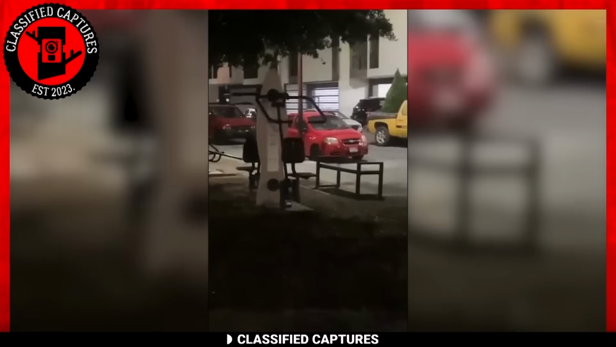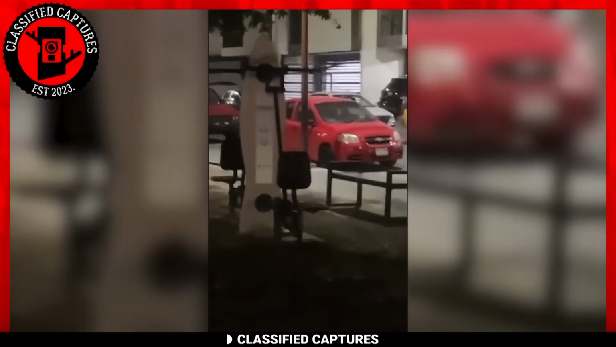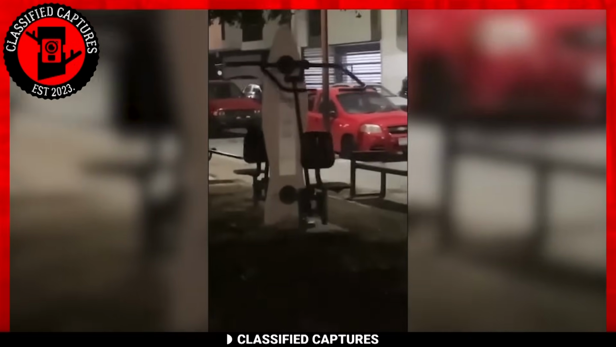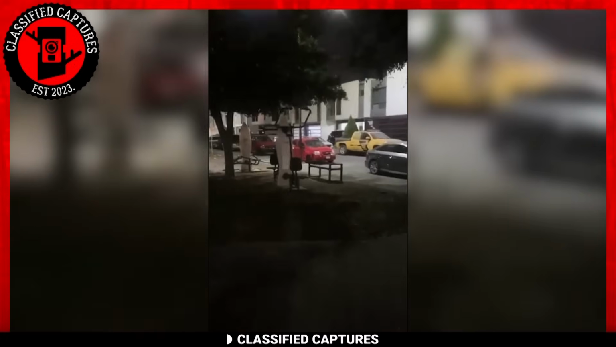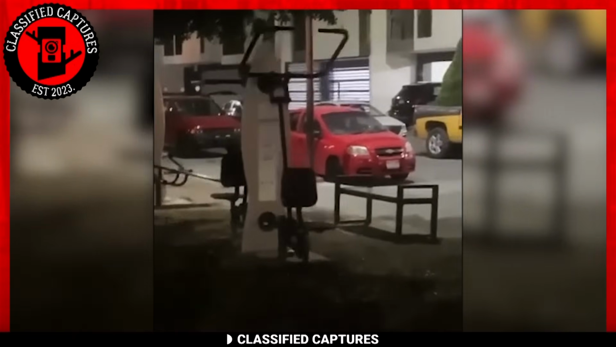red car is parked. However, the focus of the video is on a black gym machine that is in inexplicable motion as though a spectral presence is using it for a workout. The machine moves in a manner that suggests a human-like effort to engage in physical exercise. As we all can see, however, there's no one there.